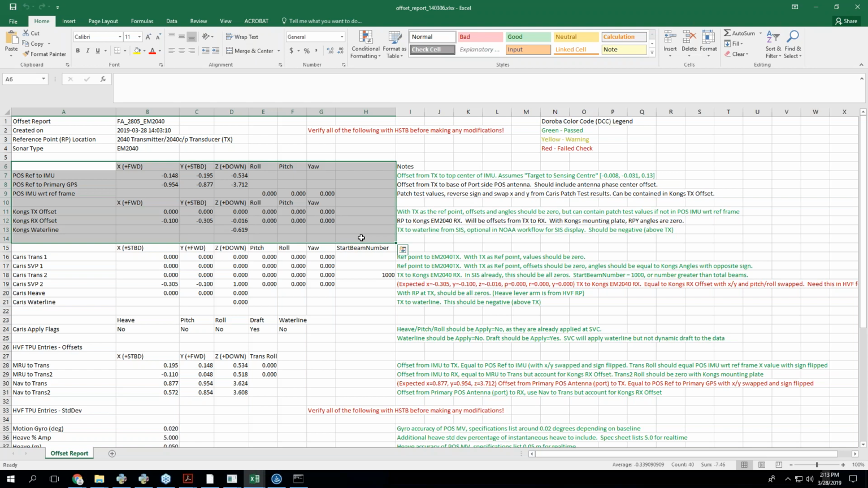But for things like dynamic draft, I have it on my list to build that in so you can see that. Okay, because that would be interesting. That's something that changes dynamically. It's true. But it would be interesting to see how that varies from year to year, or even as we take things on and off the boat. Yeah, I guess that and waterline.